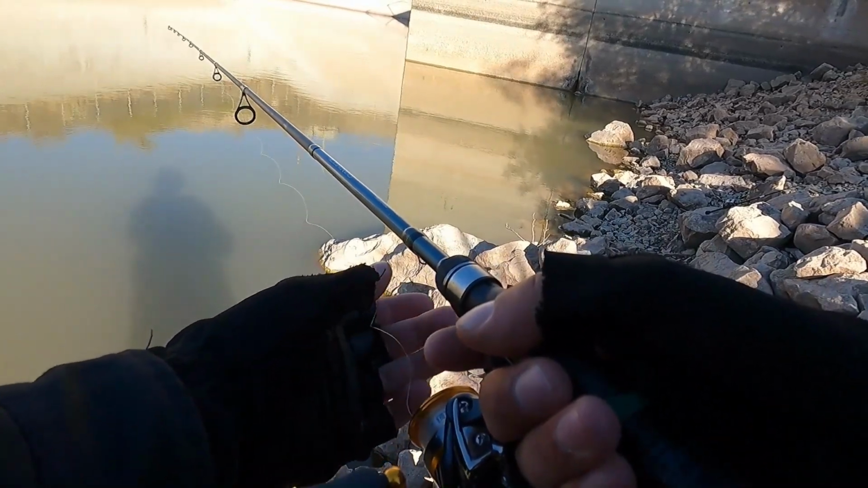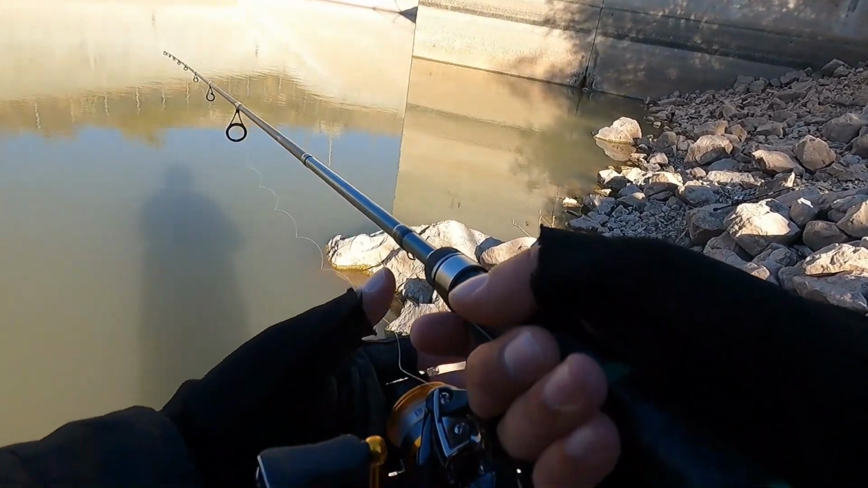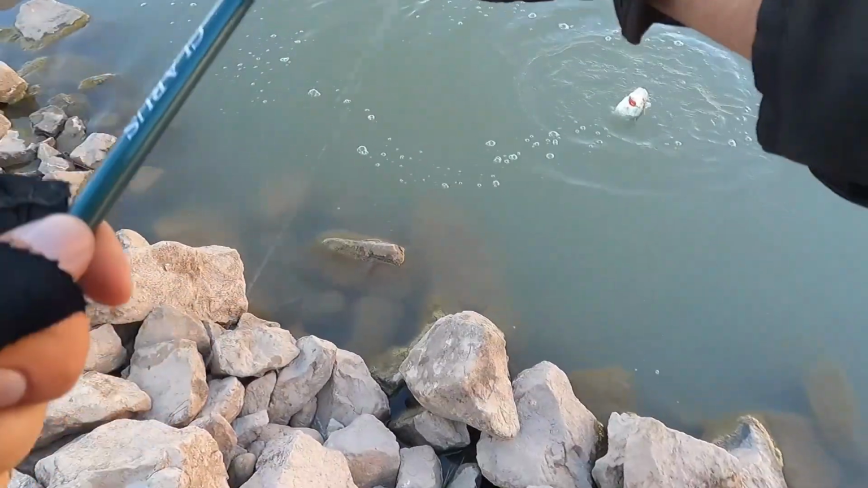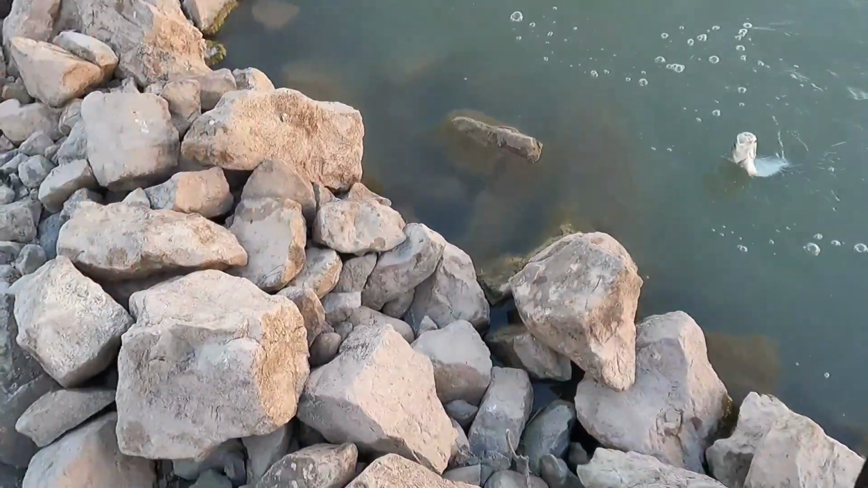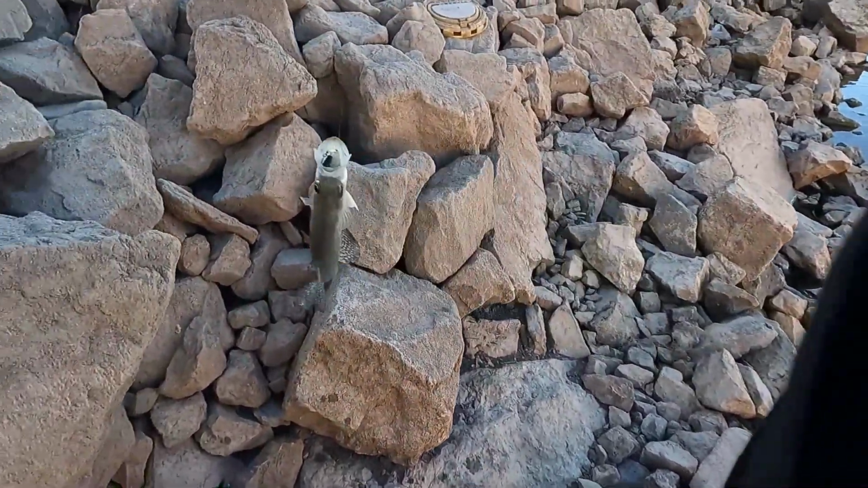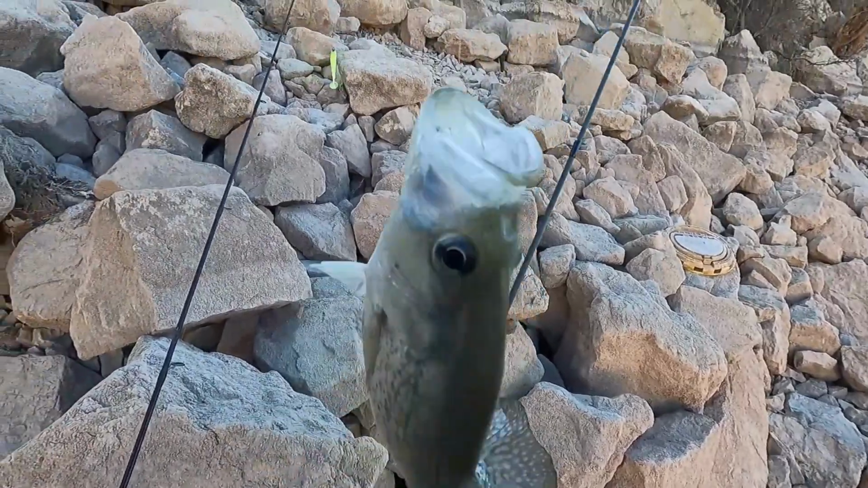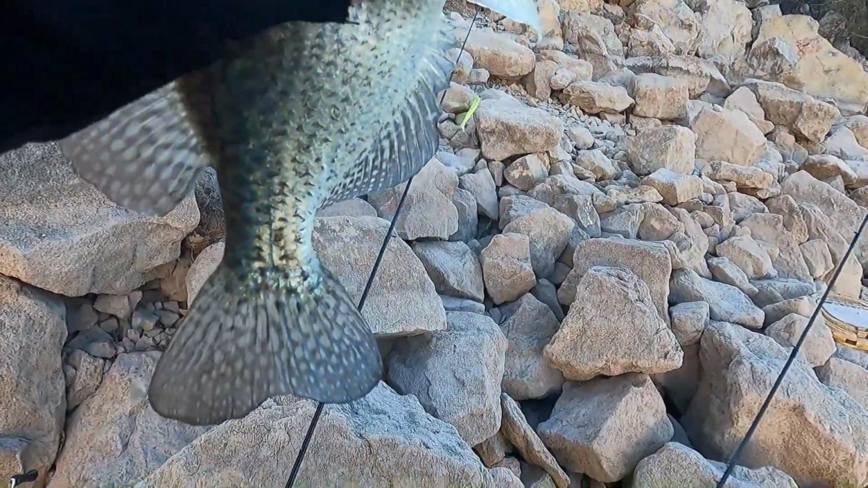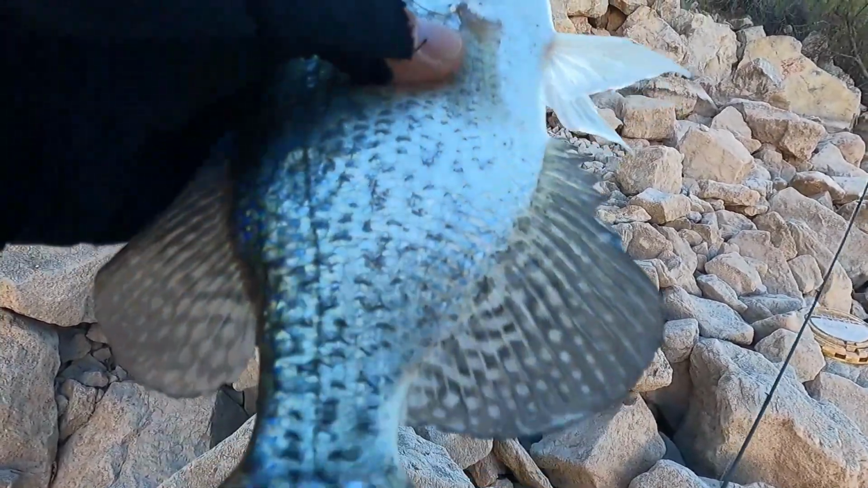One Mississippi, 2 Mississippi. Oh, it's a black crappie. This is only the second black crappie I've ever caught out of here. He's big too.